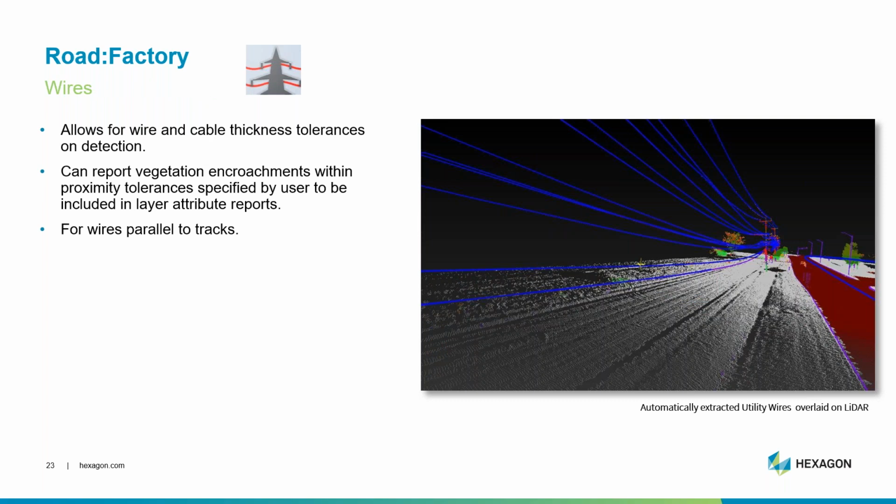The new wires tool will delineate overhead wires that are visible in the point cloud. So in addition to automatically generating this line work, the attributes for the new line work can also include vegetation encroachments to be included in a layer report.